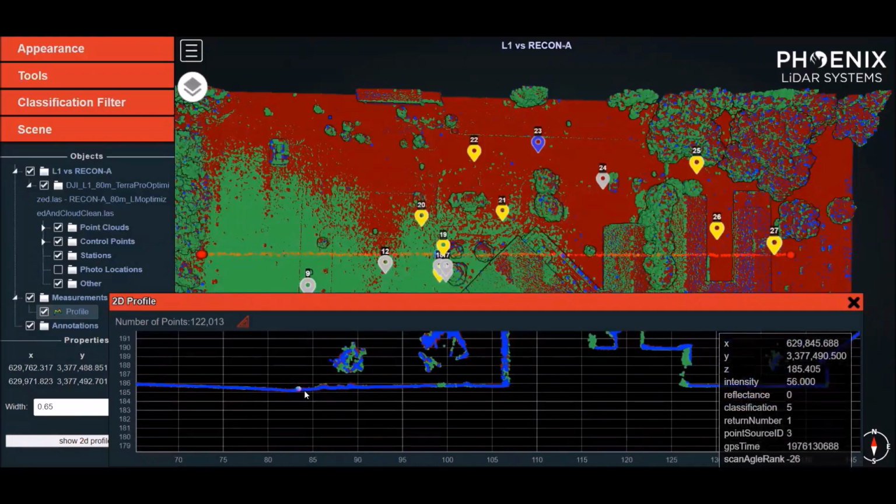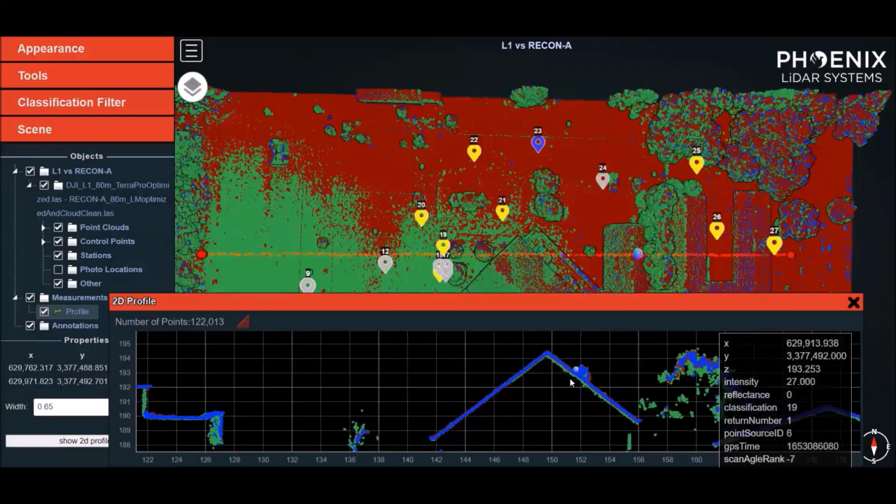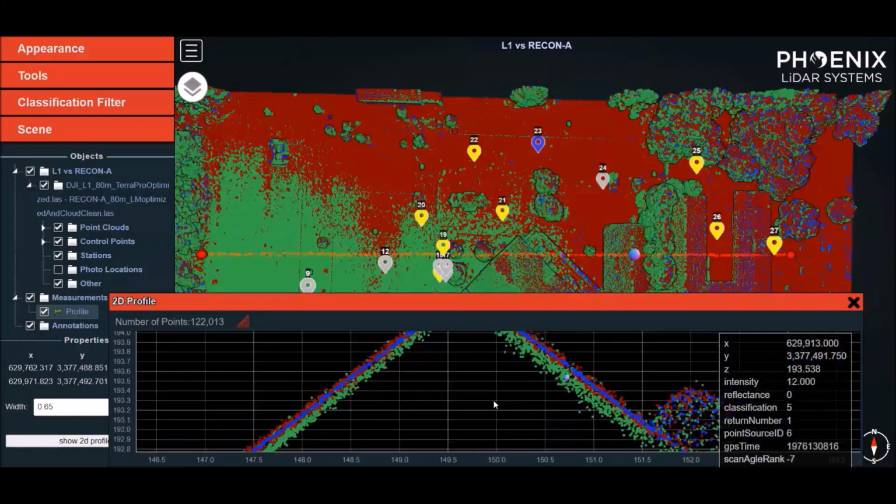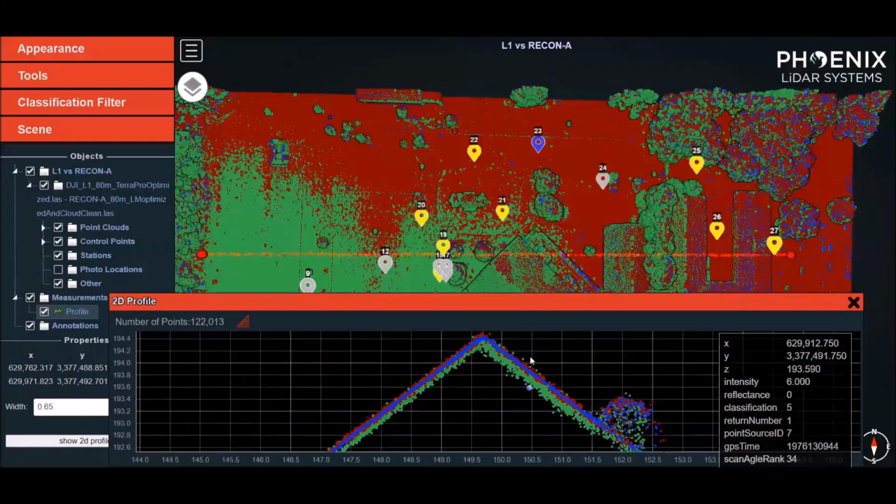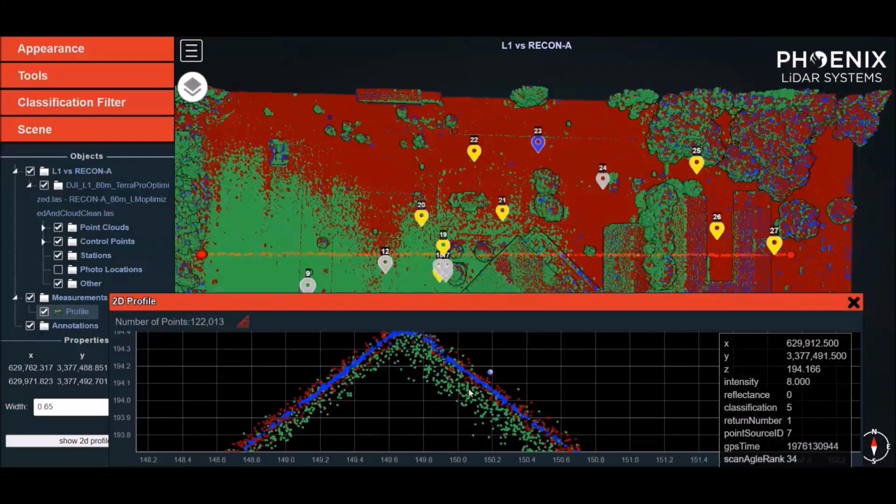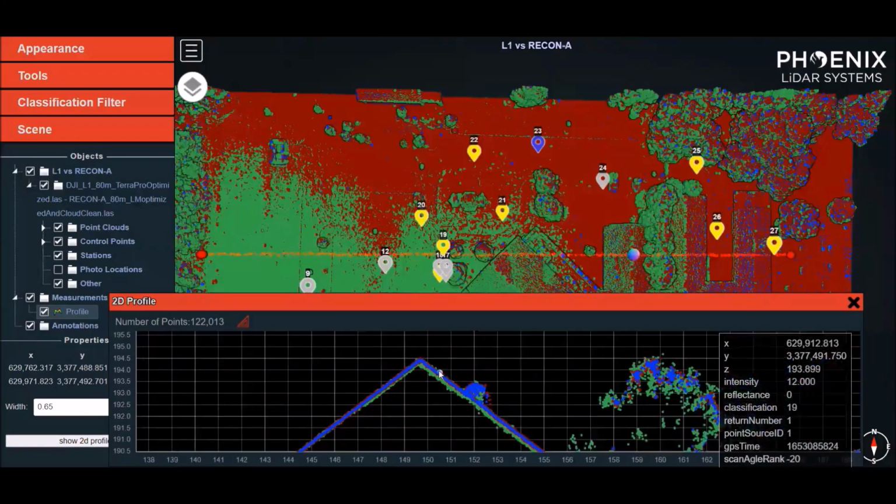And so if we keep moving our way to the right, we'll notice that once we get to these rooftops, we certainly notice a difference in imprecision between all the data sets, with the L1 data set being significantly thicker than both recon data sets.